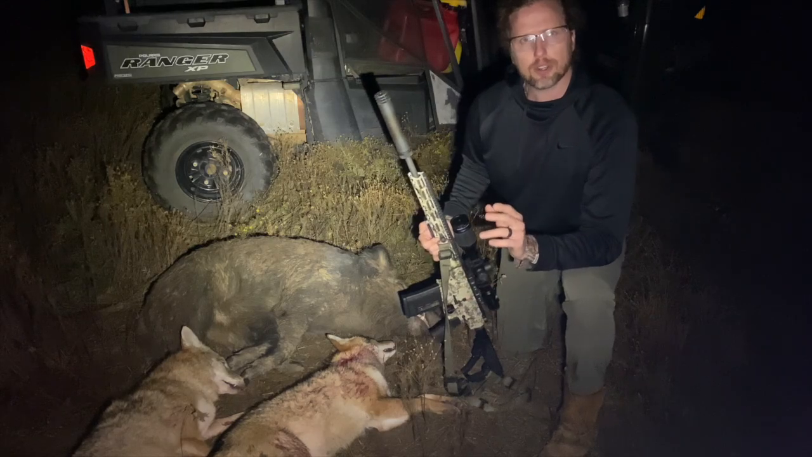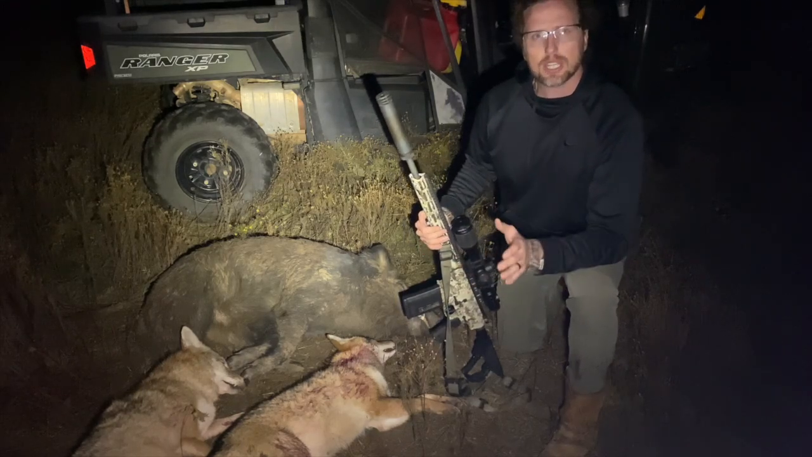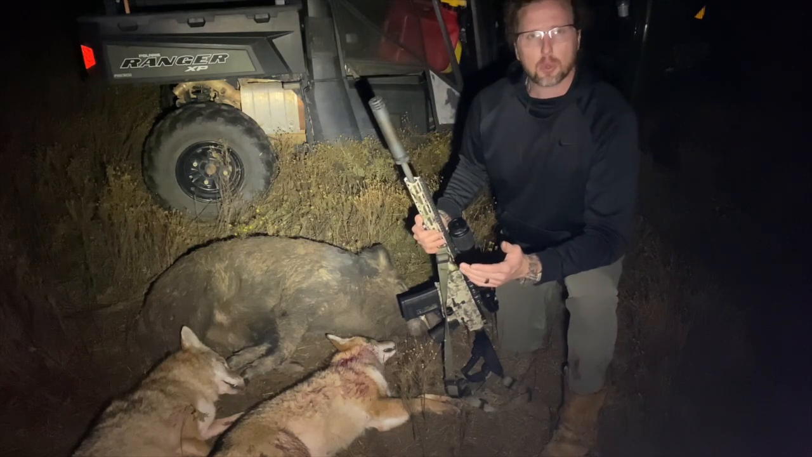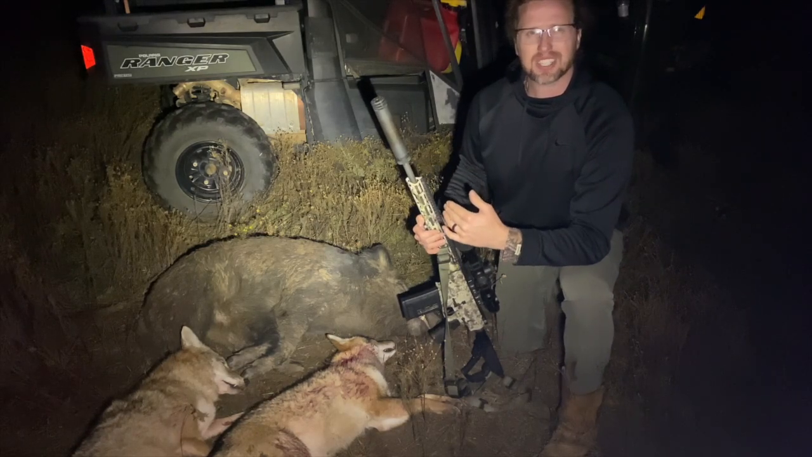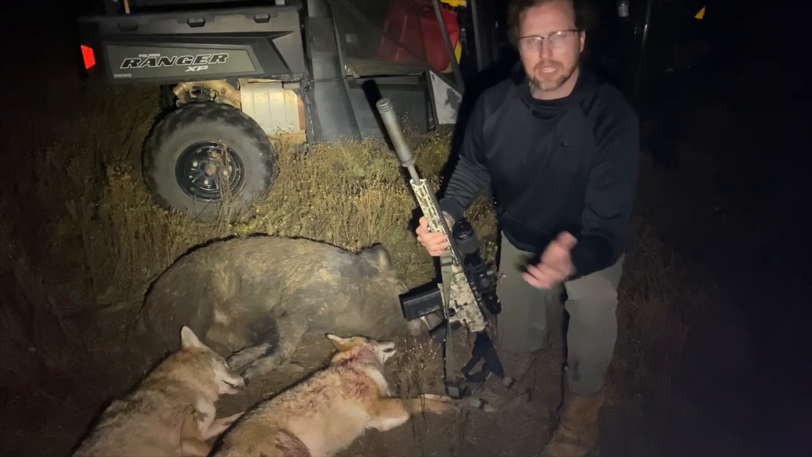Immediately went from the cagey cottontail to the cagey, and that's the coyote distress. If you don't know, anytime you shoot a coyote, immediately go to that cagey, and within, I'd say probably 20-30 seconds, the second one showed up. I hit him. He started spinning, took off into the cedar trees.